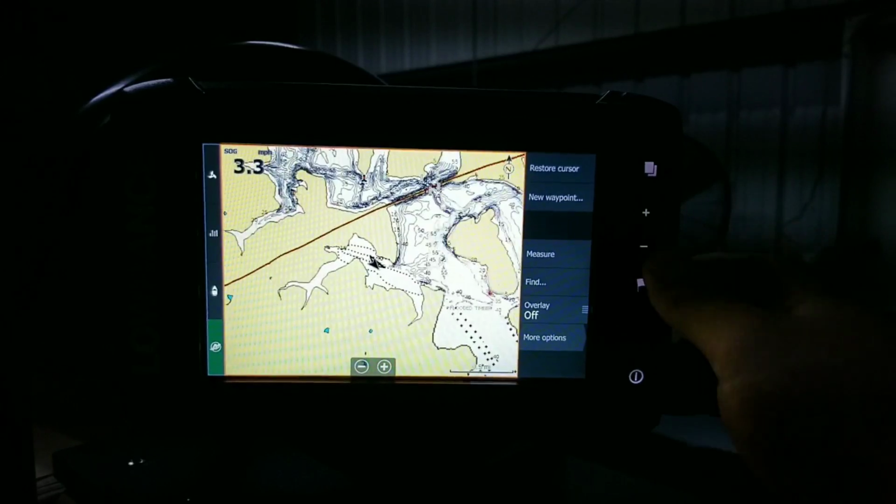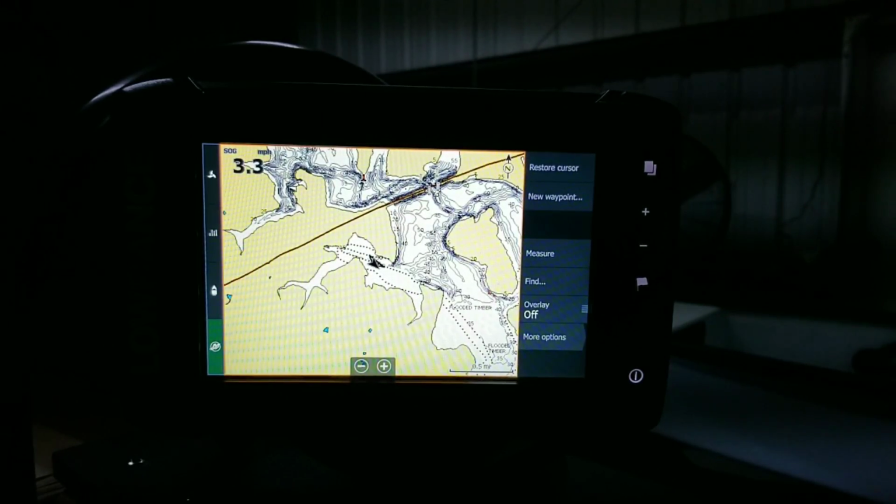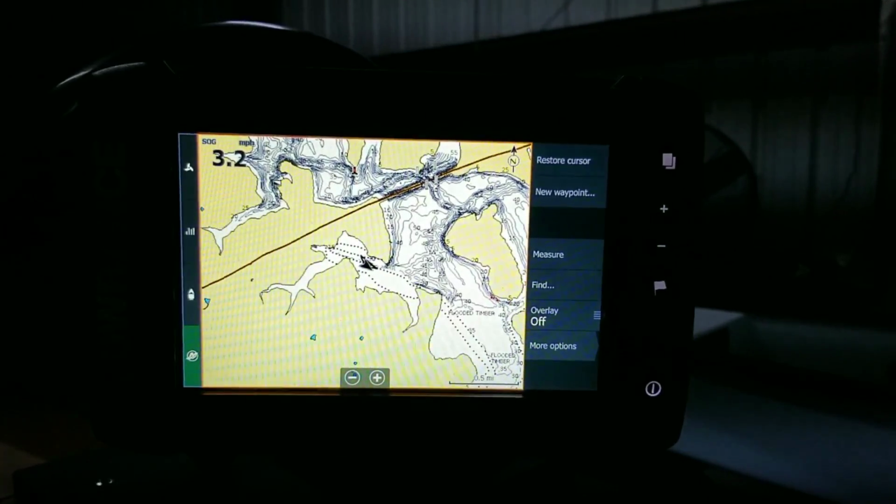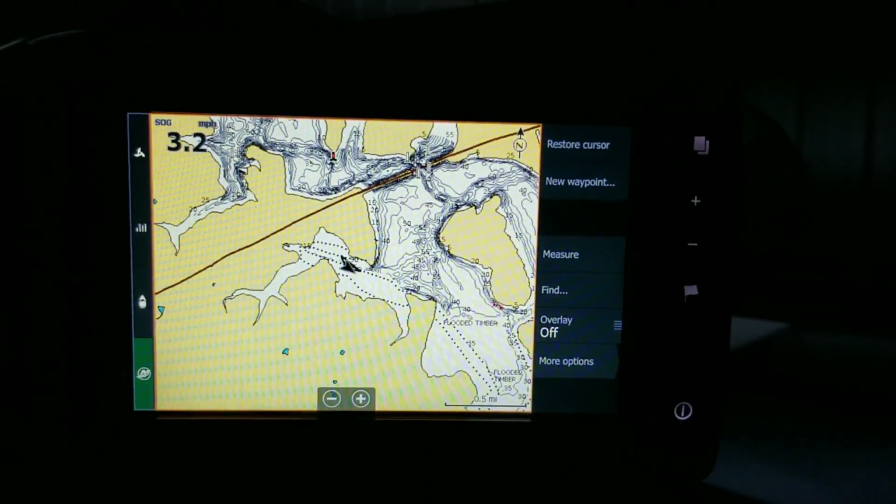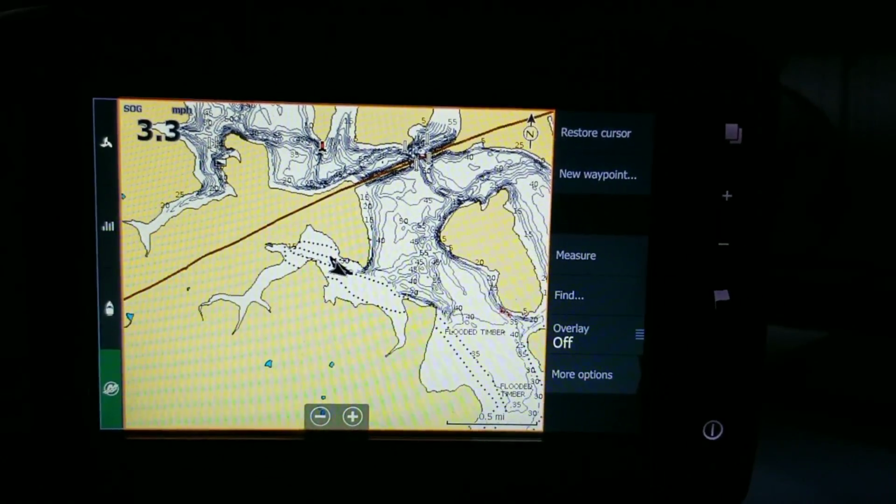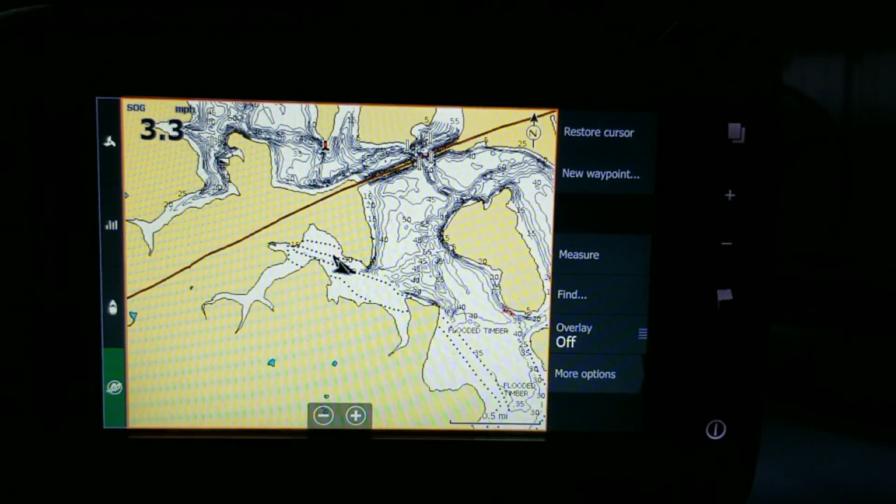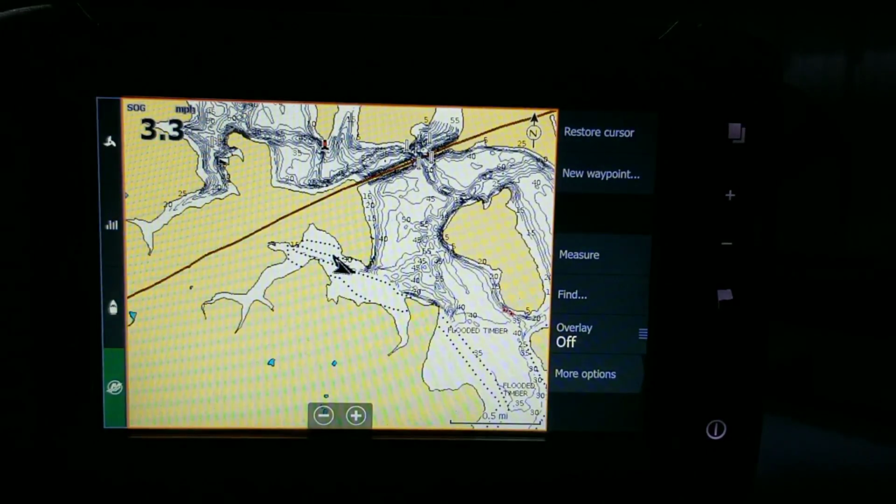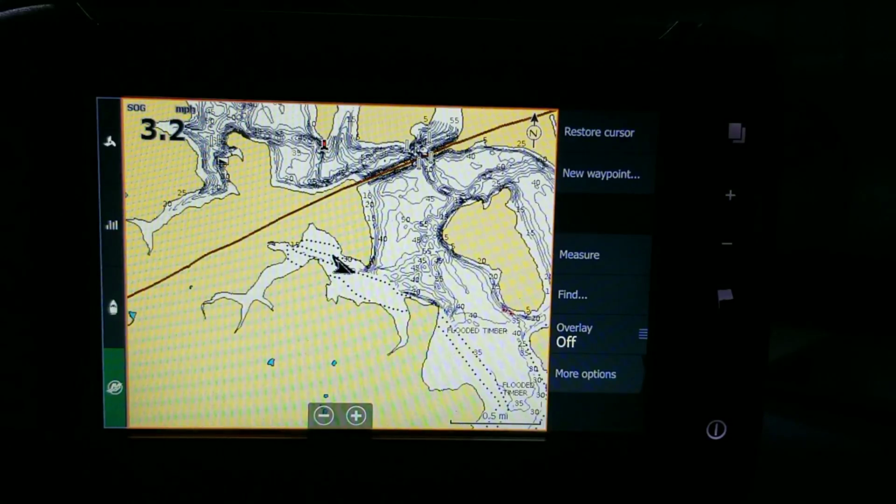Cool. Now, starting out, one thing I really like about this setup is, let me zoom in a little bit, easier for you guys to read. Cool. All right, so what I like is you've got the grid lines right here, so you can see my depth and the whole nine yards. That makes it really nice, really easy to use. So I can already, at a glance, see where I'm going to go.